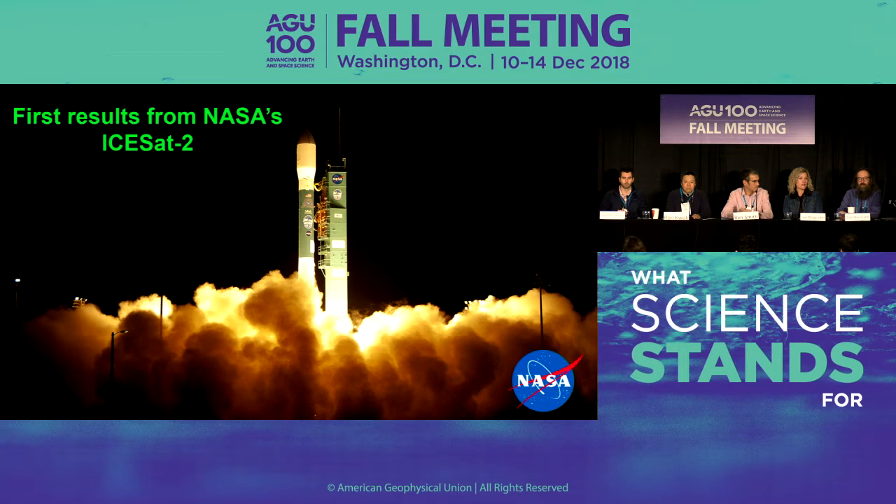The laser on ATLAS fires 10,000 times a second. So in each of those 6 beams, you're getting 60,000 measurements every second, 60 times a minute, 60 minutes an hour, 24 hours a day. It's a phenomenal data set. It's really a huge data set.